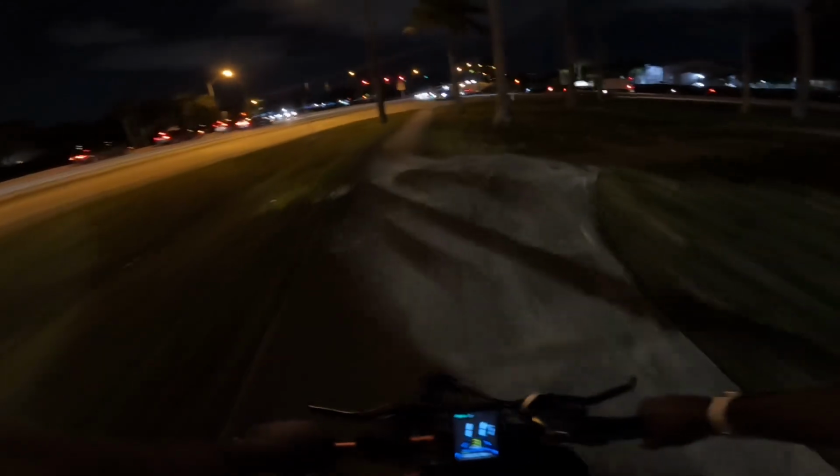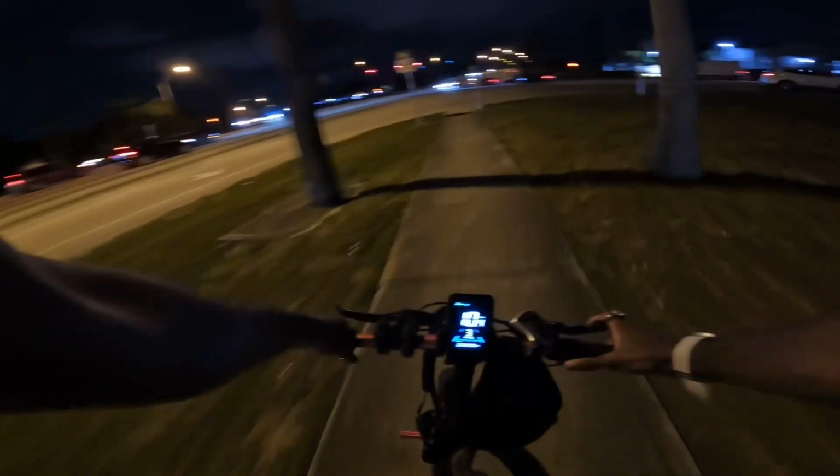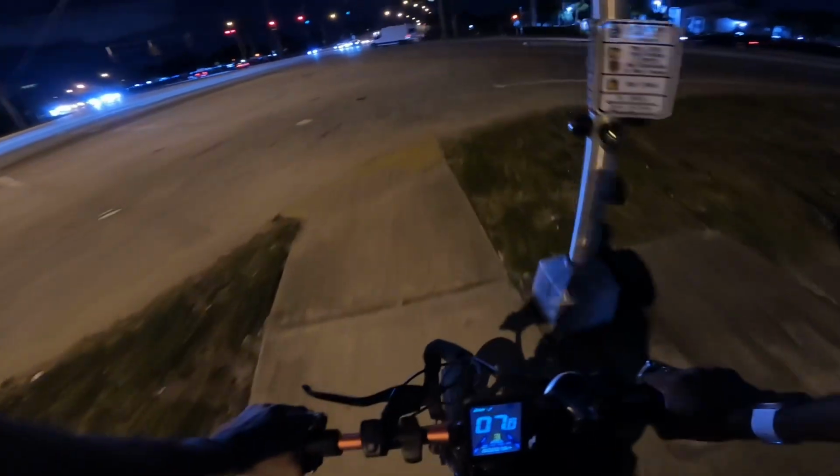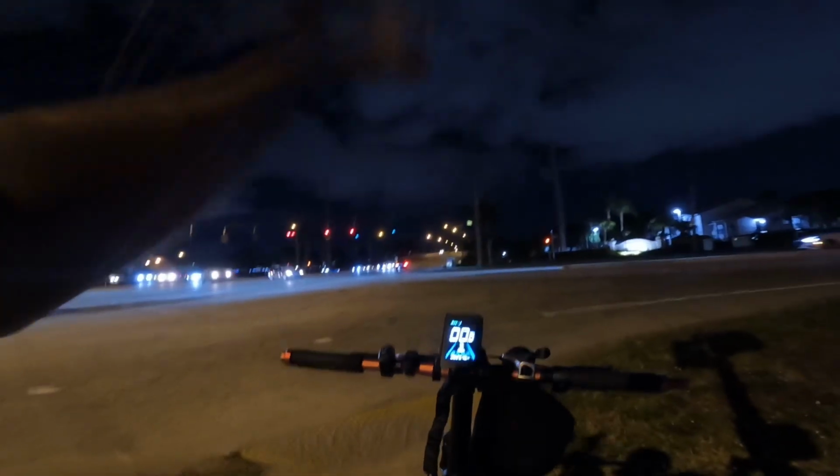Do I got a flat? Or I don't have a flat, it just feels like it. That's why I feel like I got a flat, but I don't. Let me check. Nah, I don't have a flat. It's just the big ass wheels.